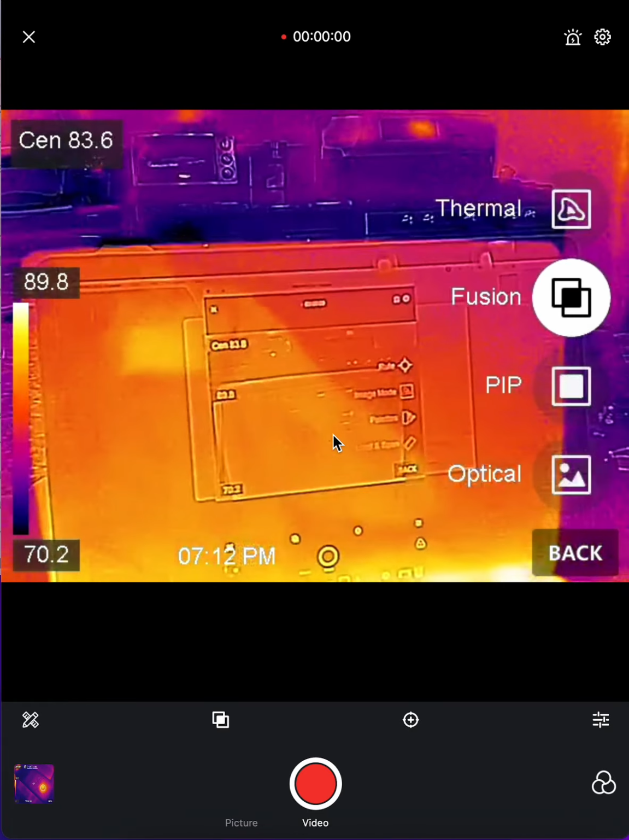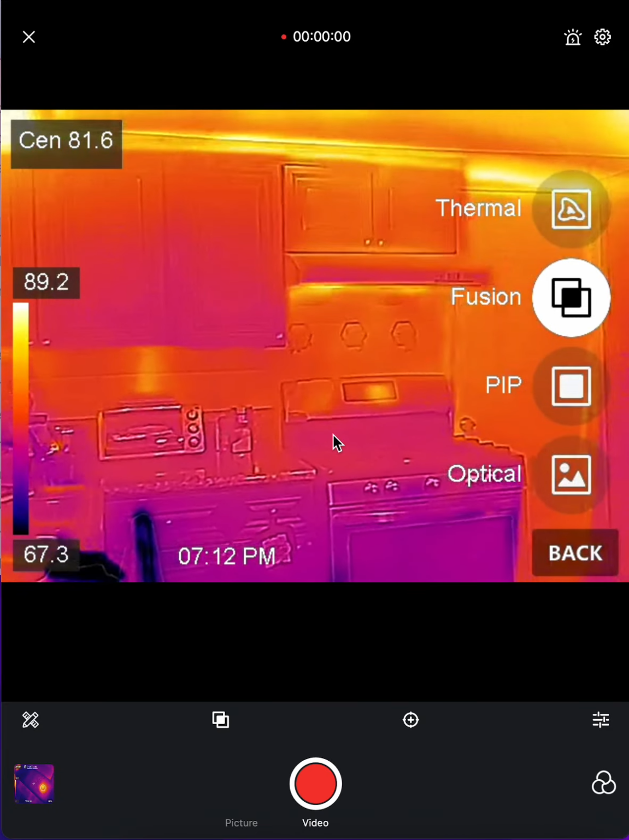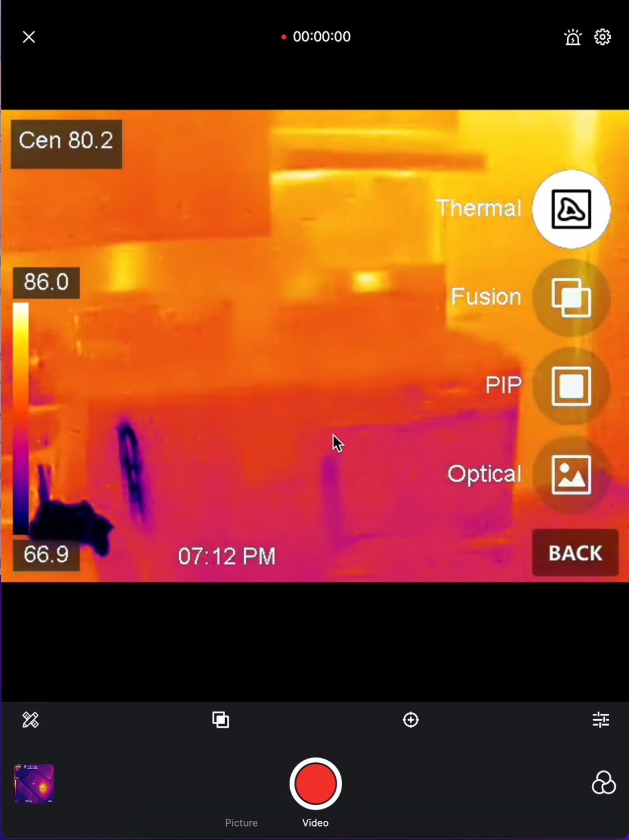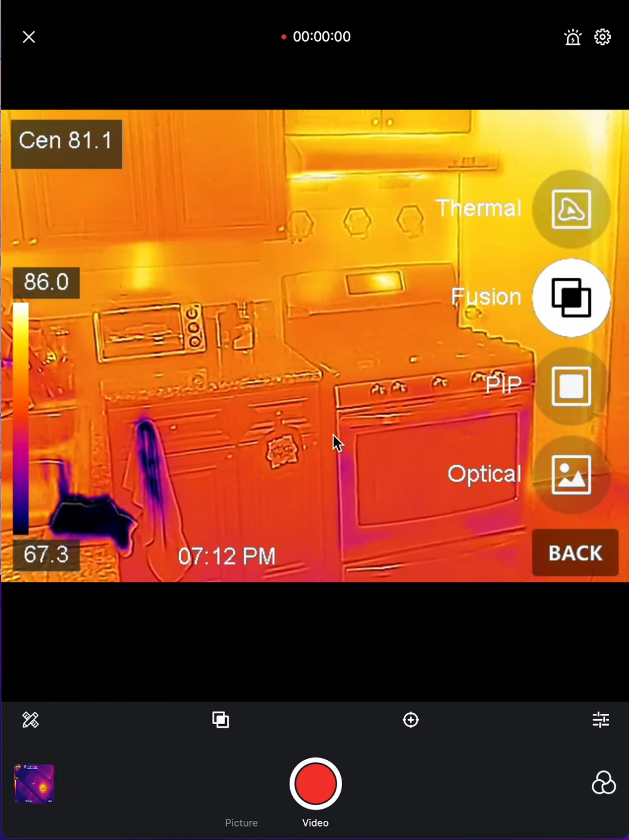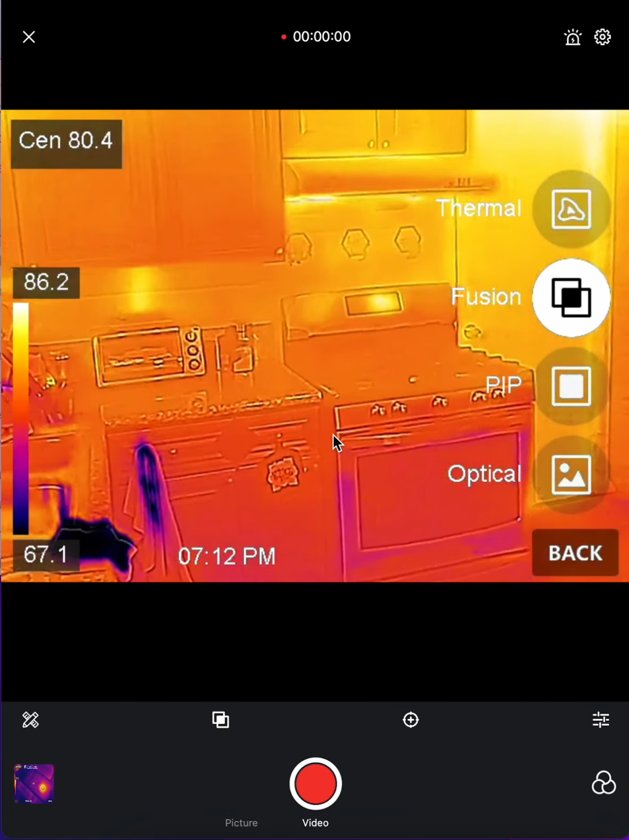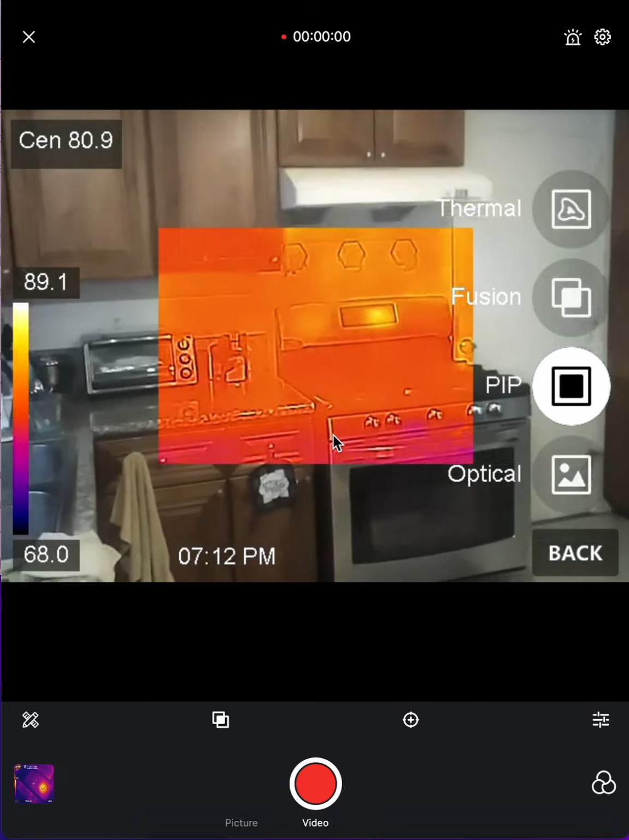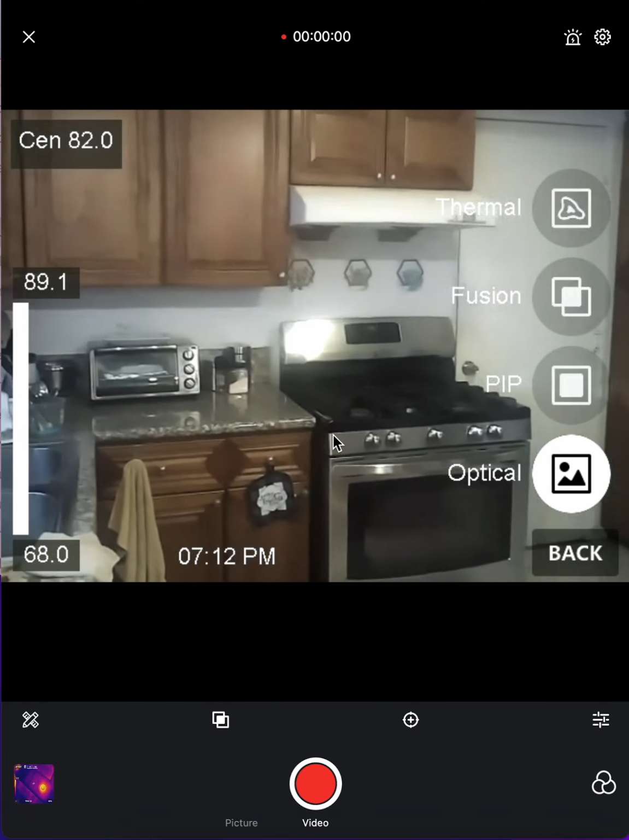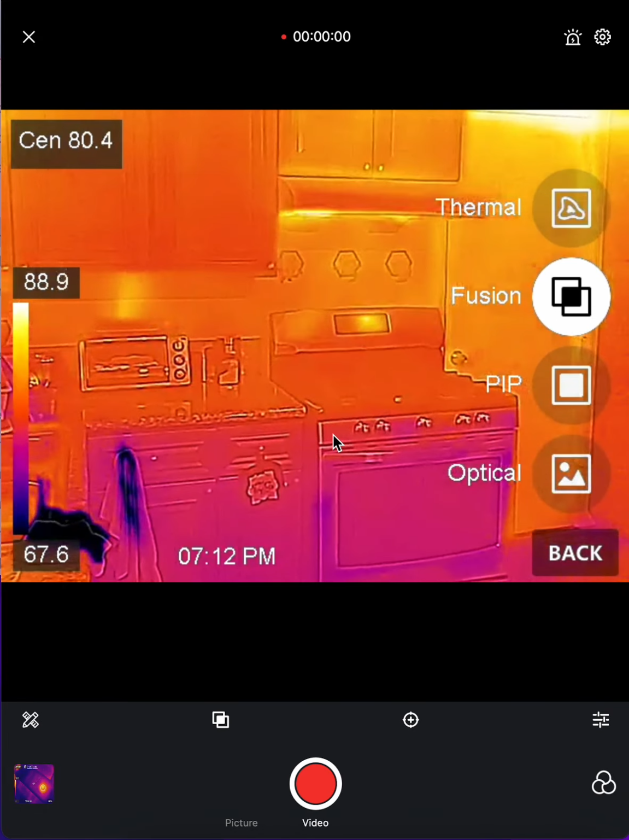Let's go back to the image mode. You have various image modes. As you can see, this is the fusion mode. We're gonna move to image only. The image, as you can see, has less features on there. I'm looking at my kitchen, at the stove and the counter over there. When I put it on fusion, it gives you a little more detail. You're able to see a lot more than just whatever's there. On PIP, which is picture in picture, you get to see the exterior view of the picture and the thermal image in the center, and then you get just an optical image as well, which gives you temperature as well. But I personally like the fusion. That works best for me.